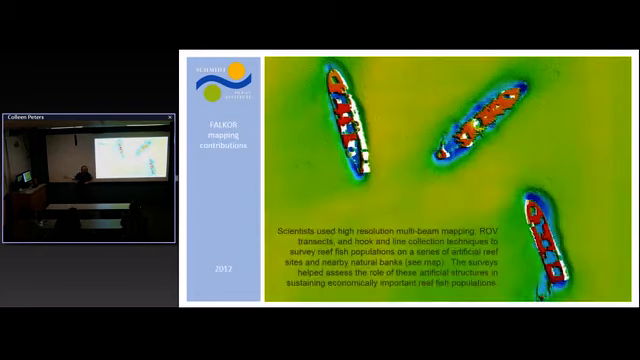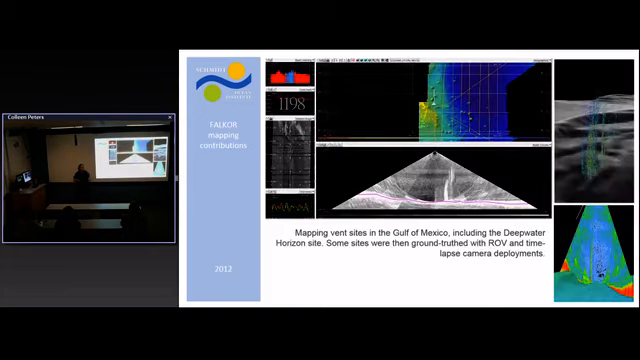So the ship then crossed over towards the US and went down to the Gulf of Mexico, did a bunch of studies of artificial coral reefs here off the coast of Texas, and then studied some of the seep areas around the Gulf of Mexico, like the Deepwater Horizon site and a couple other nearby areas. So we got lots of practice mapping seeps.